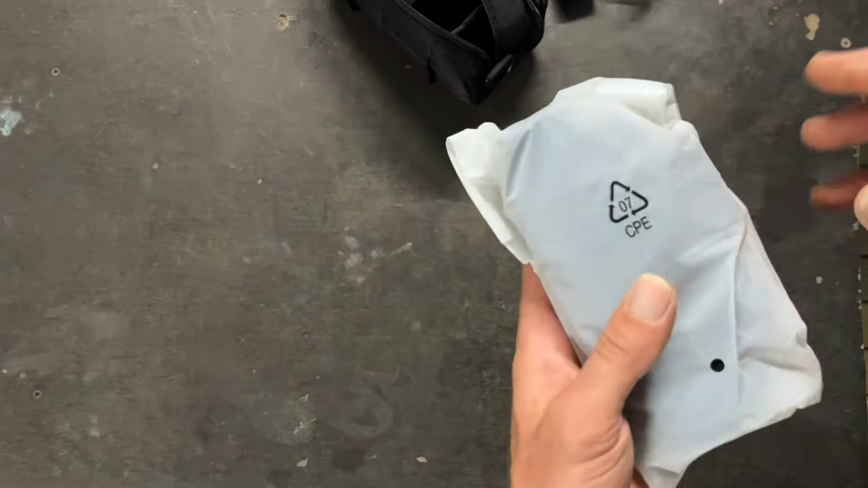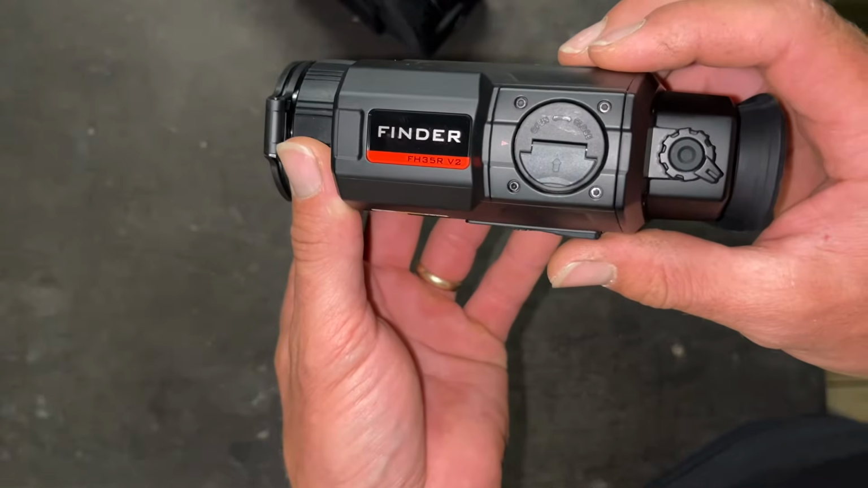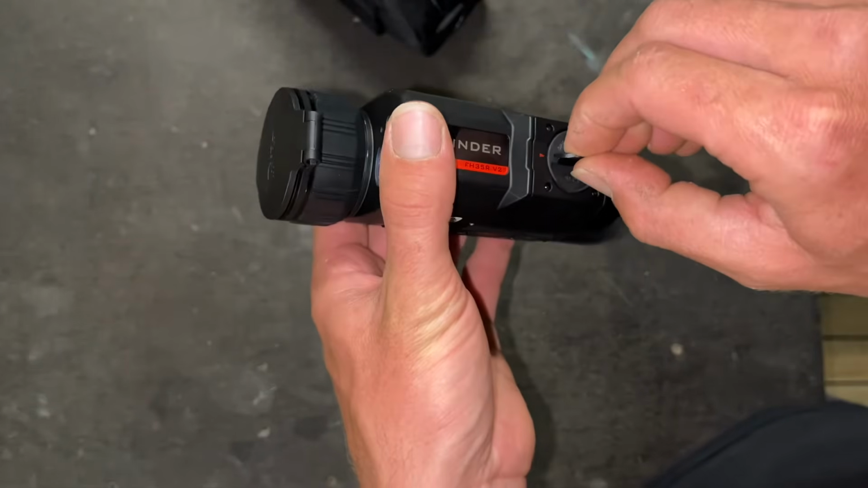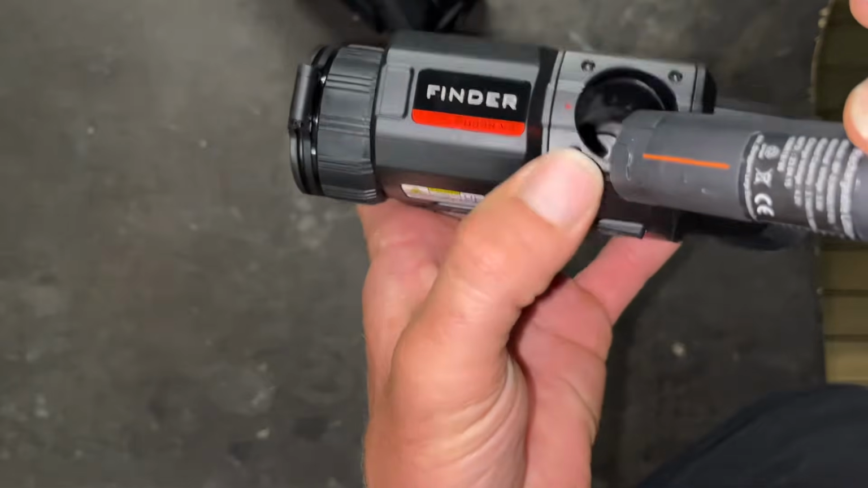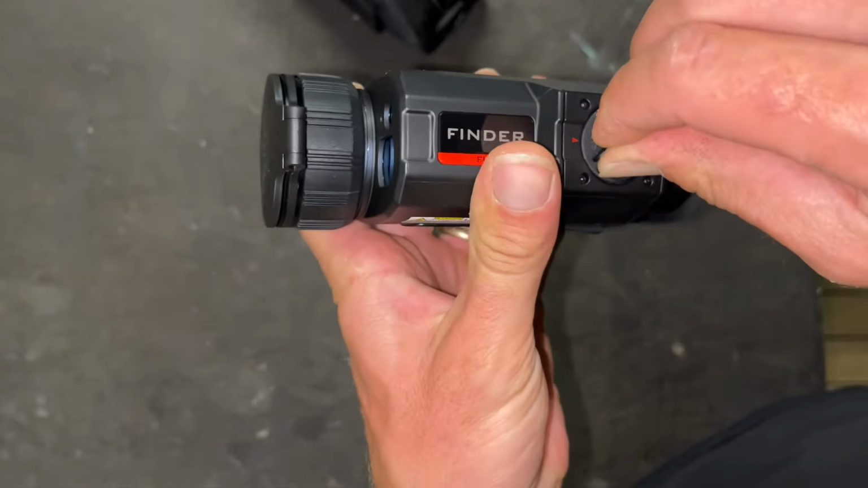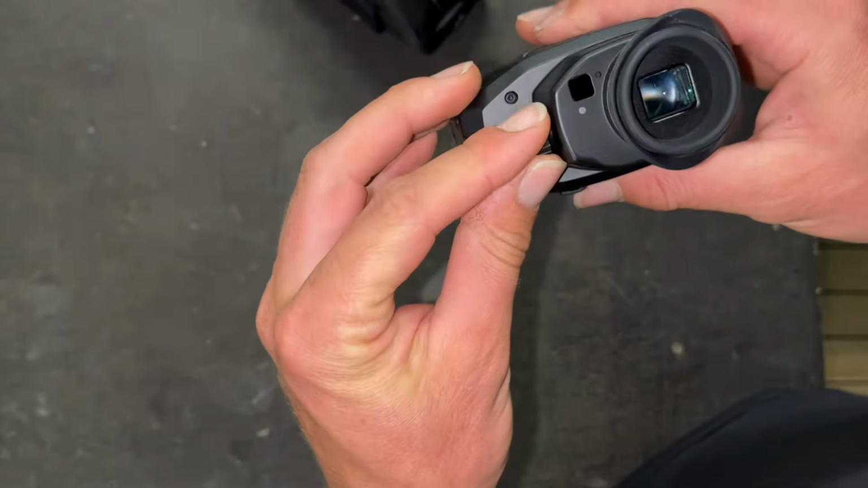And here's the unit itself. There's the brand name on the side there. To change your battery, you give that a turn and it just pulls out. So there's a little orange arrow just there. So you line that up with that line, you push in and turn it. That locks it in. So here's your diopter adjuster.